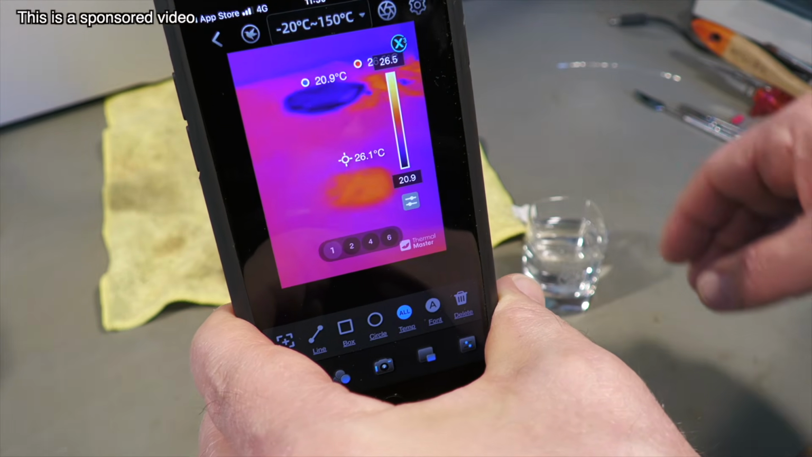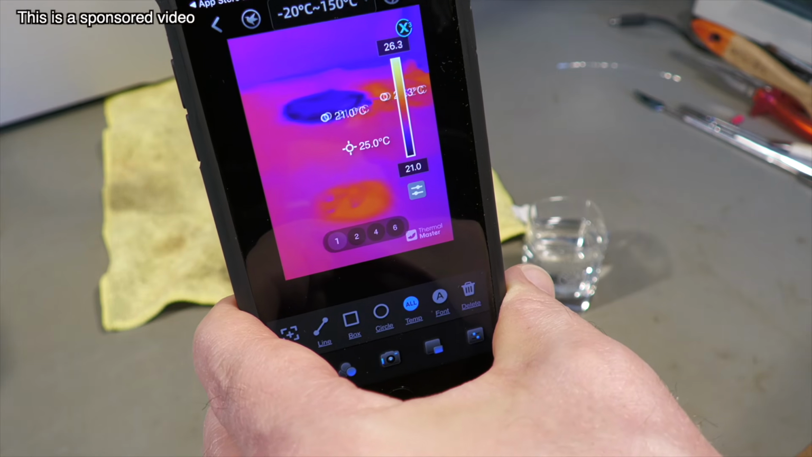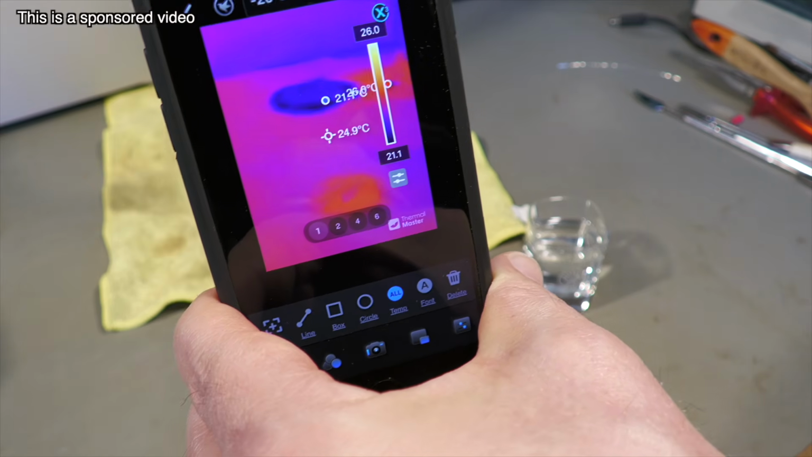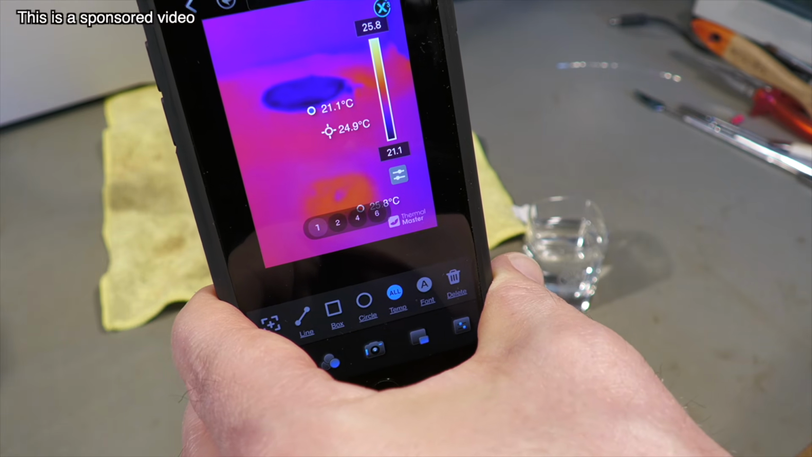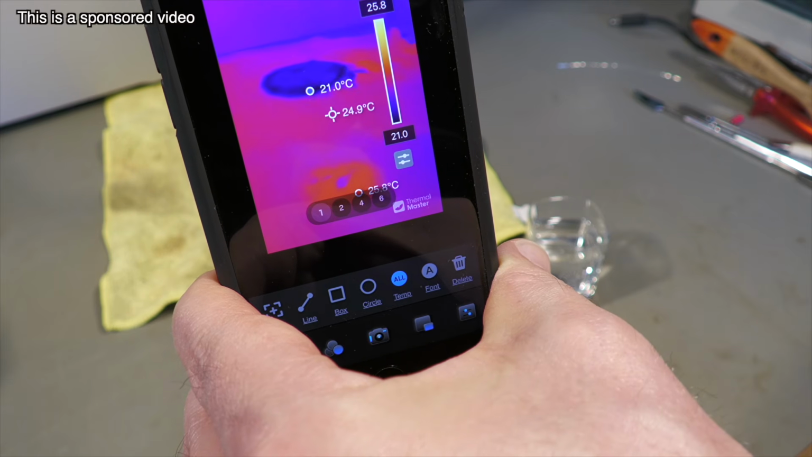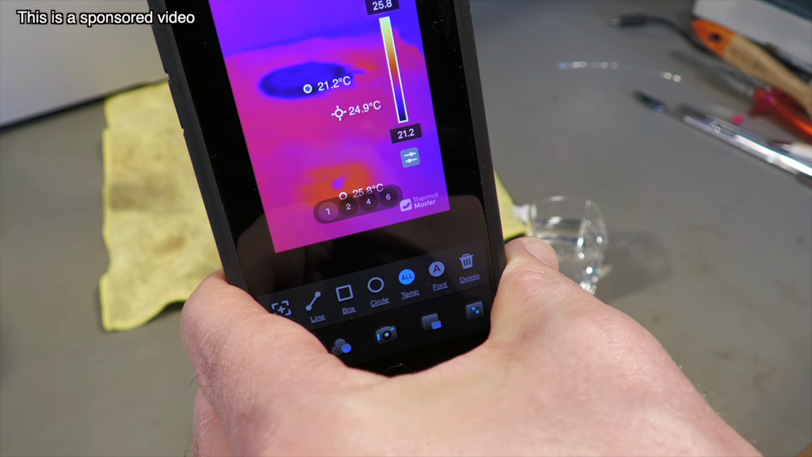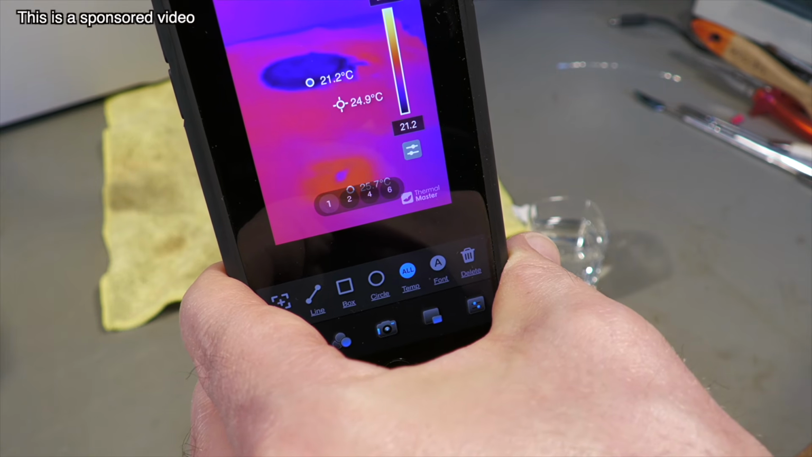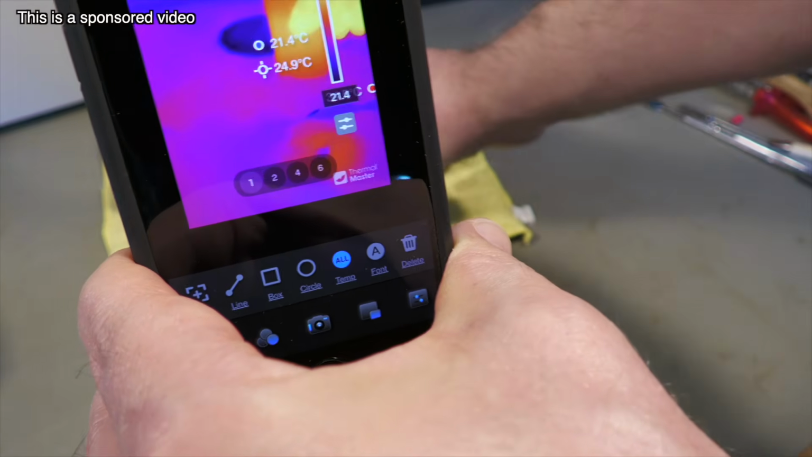And you can clearly see the water evaporates, cools the tissue down, and creates that blue spot, which is 21 degrees compared to 24 for the rest of the rack. That's room temperature right now. Yeah, you also can see wet spots.